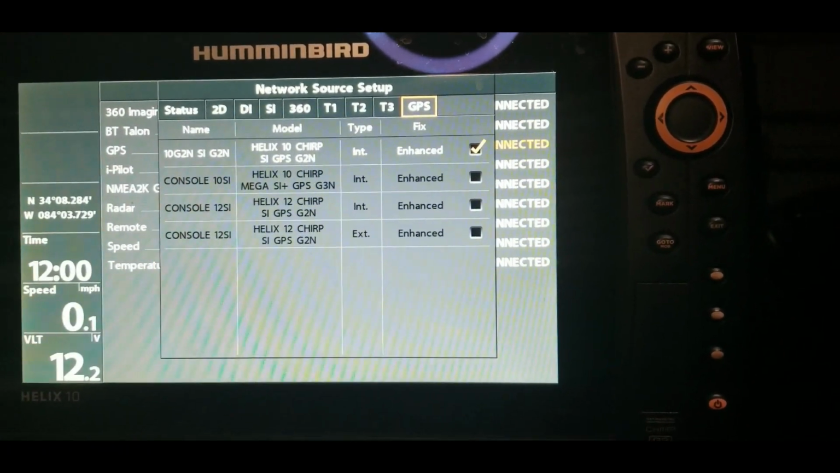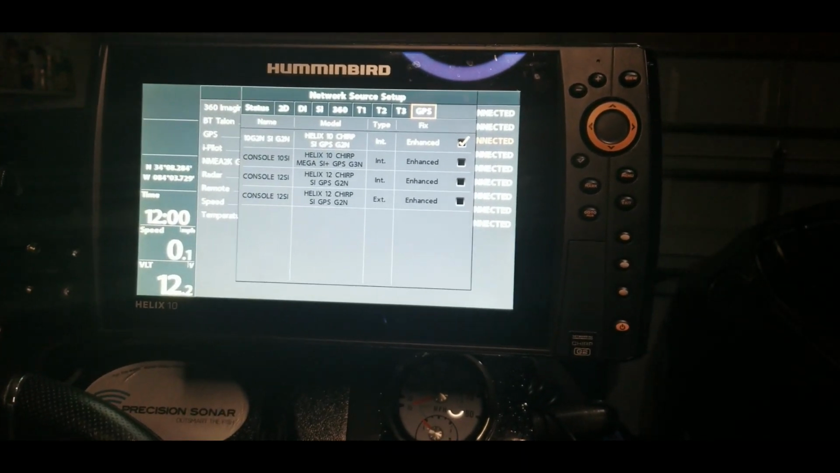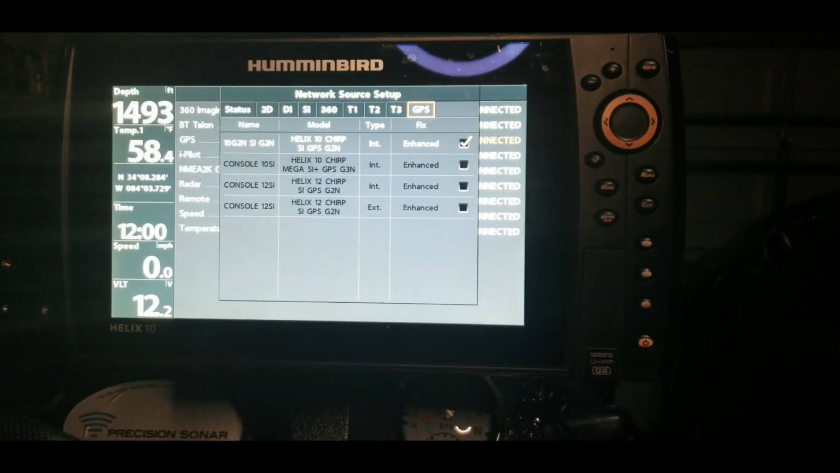But let's go ahead and head to the front of the boat so I can show you the setting on the 2 units up there. And that will be pretty much it. Let's go ahead and head to the front of the boat.